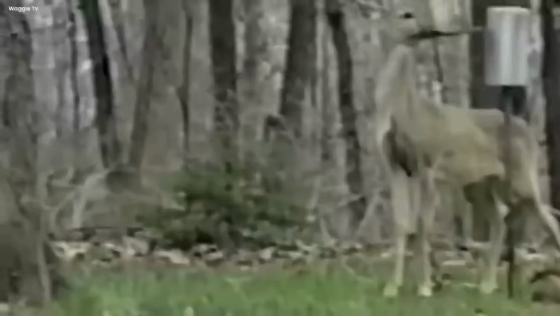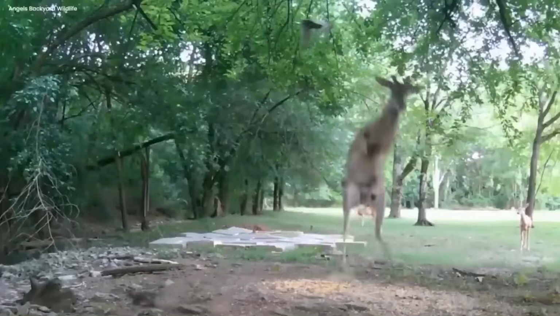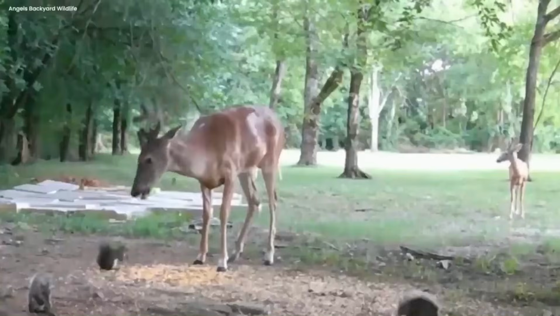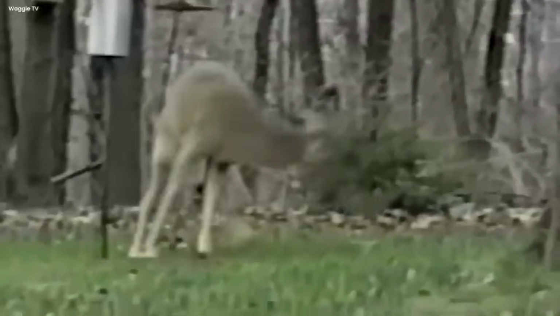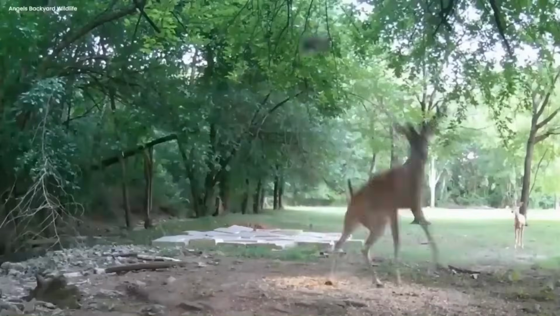Squirrel attack on deer. In a truly astonishing video, we witness an unforgettable moment when a plucky squirrel launches an entirely unexpected attack on a much larger deer. The audacious squirrel, seemingly fearless, catapults itself directly into the deer's face. This sudden and daring assault takes the deer completely by surprise, causing it to react in sheer astonishment.